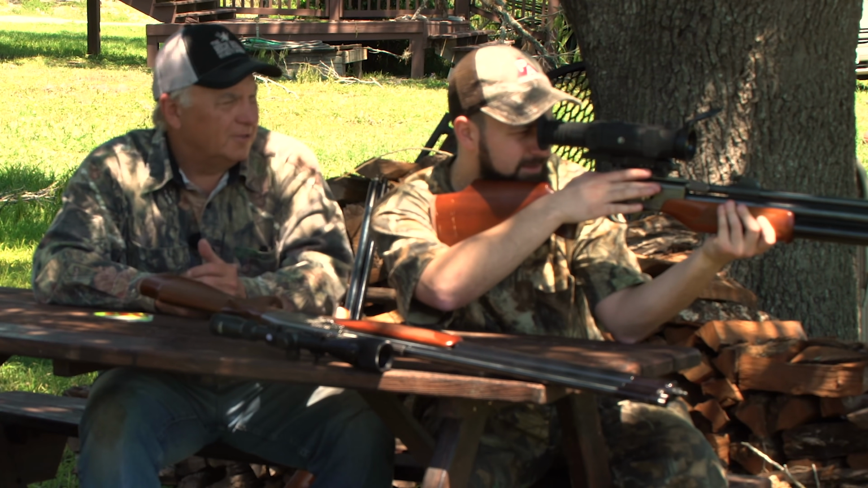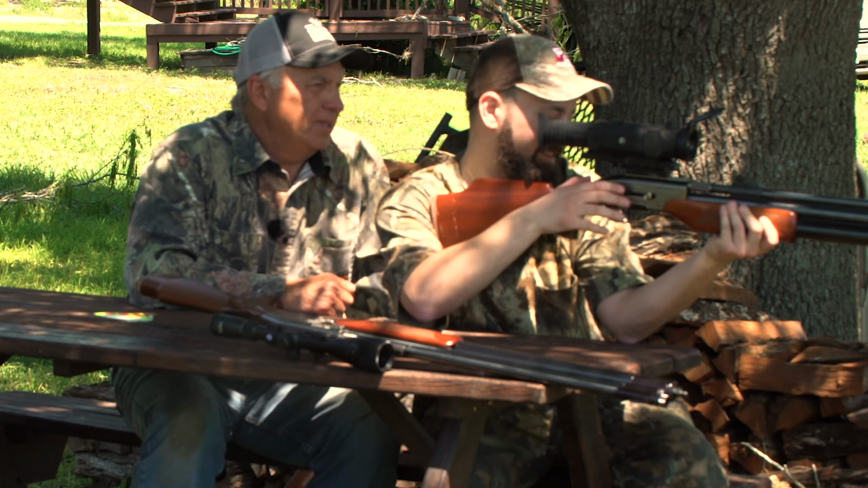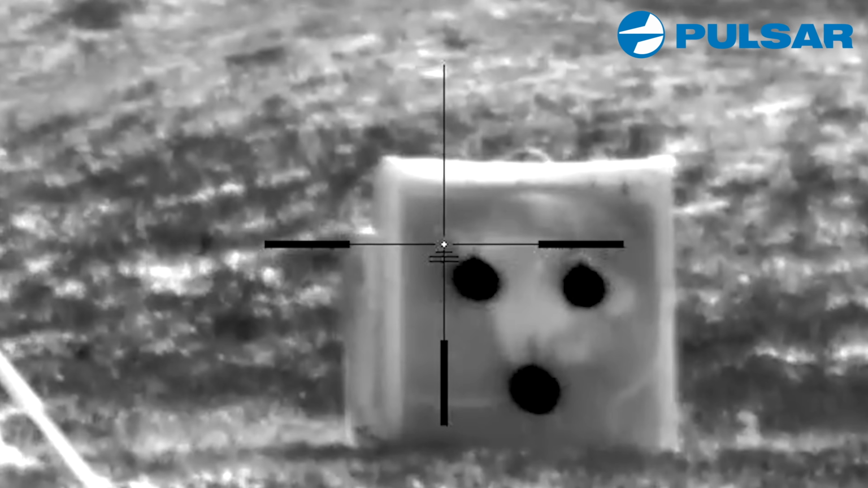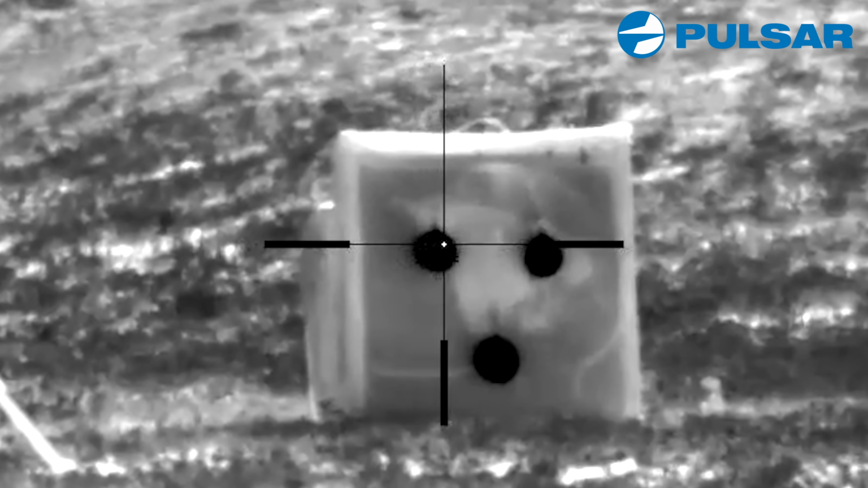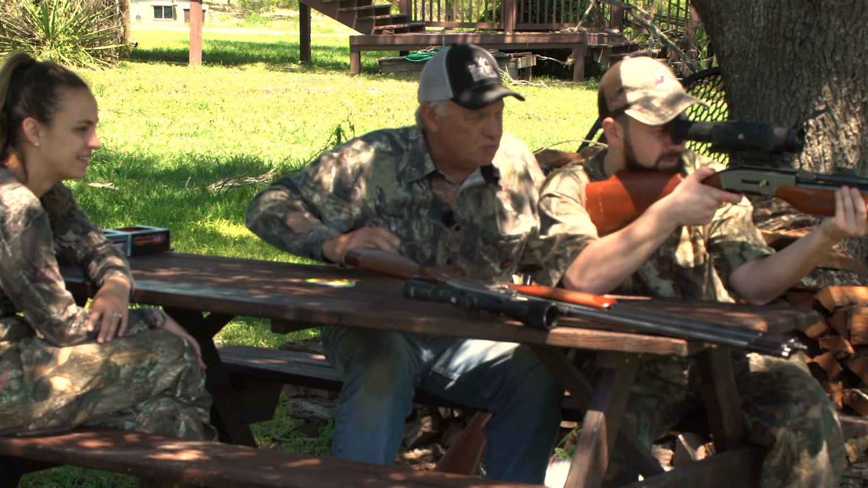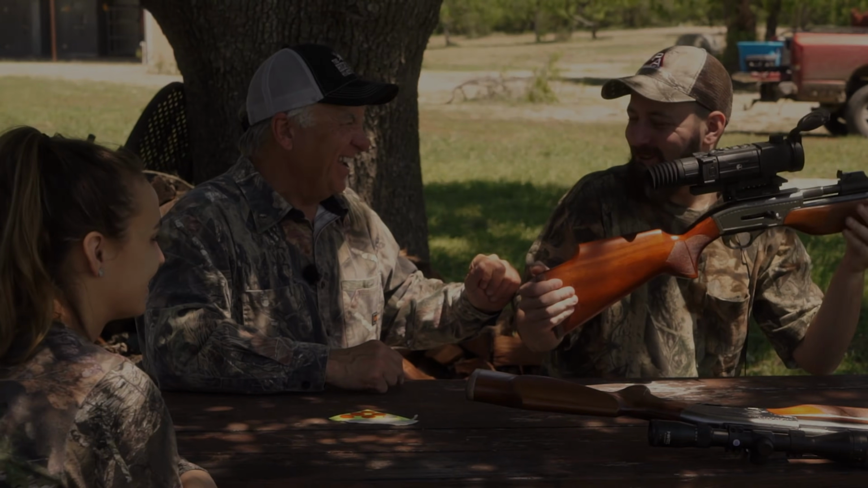Oh, that's nice. What do you think? That really pops. I knew you'd like it. I do. Now see, that balloon is about the size of a pig heart. Okay. So which one you want to shoot? I'll take the top left. Okay. Oh. Yeah. What do you think, brother? I think this will do just fine. Okay. Oh yeah. Okay, good.